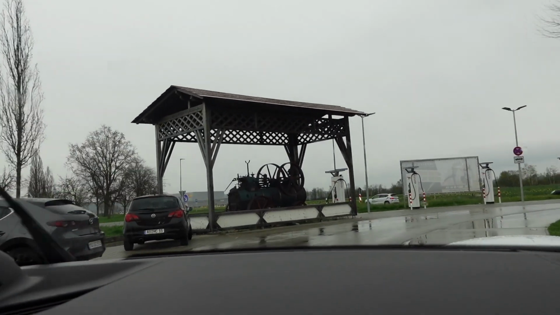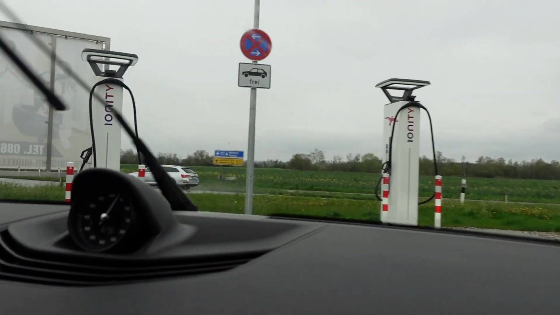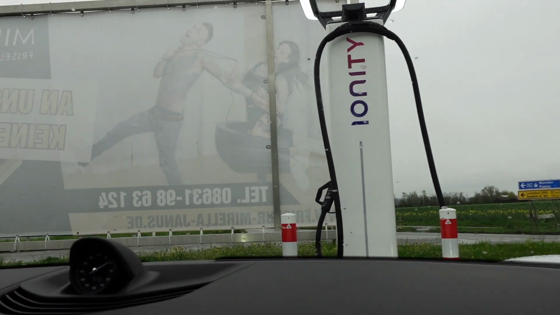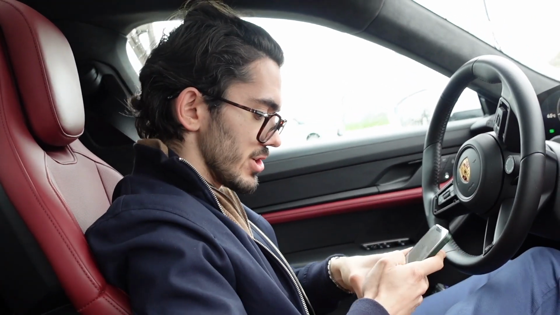So this time we have 23 degrees in battery and 31%. We stopped a bit earlier because we don't have the range to get to our next charging location. But this should be interesting.